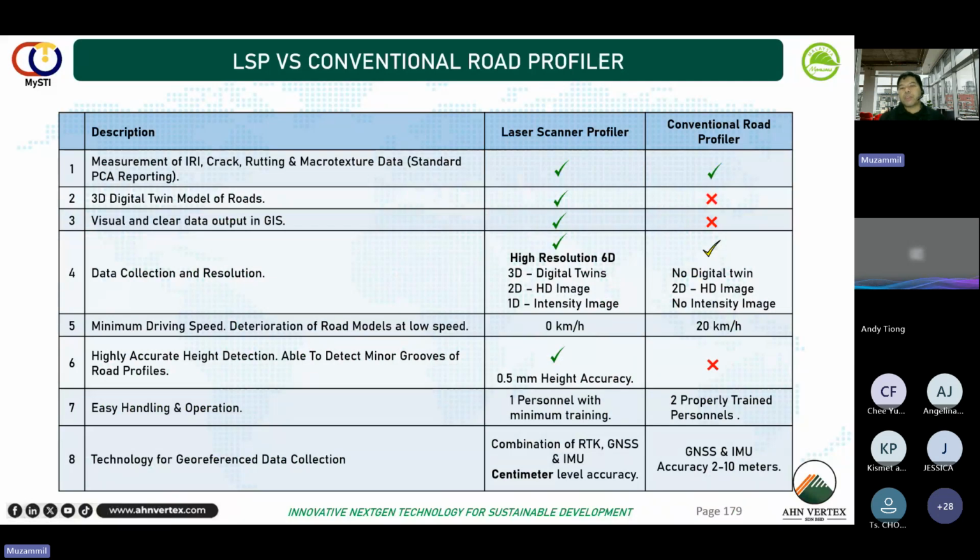So this table is a side to side comparison to the conventional road profiler. Number 1, as I said, road profiler, the function is you have to be able to measure IRI, crack, rutting, and macro texture. That is standard PCA reporting. Laser scan or LiDAR scanner profiler can do that. LSP can do that. So digital twins, model of roads. This is for visualization of roads.